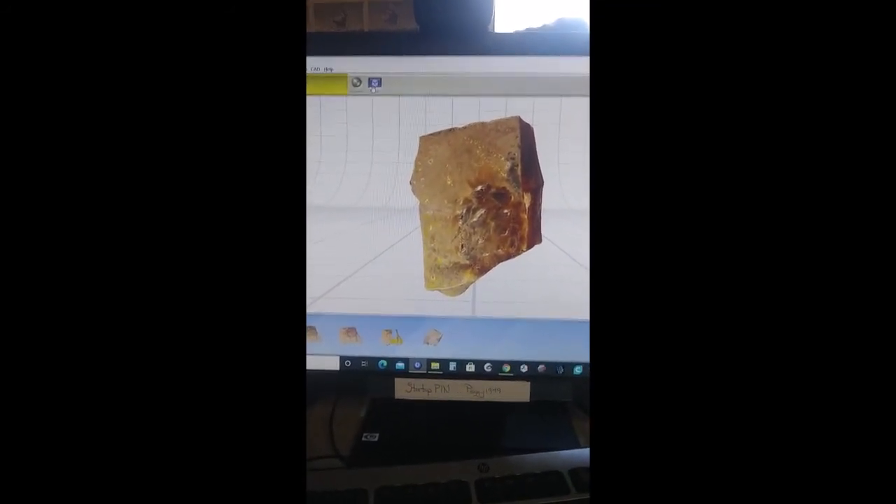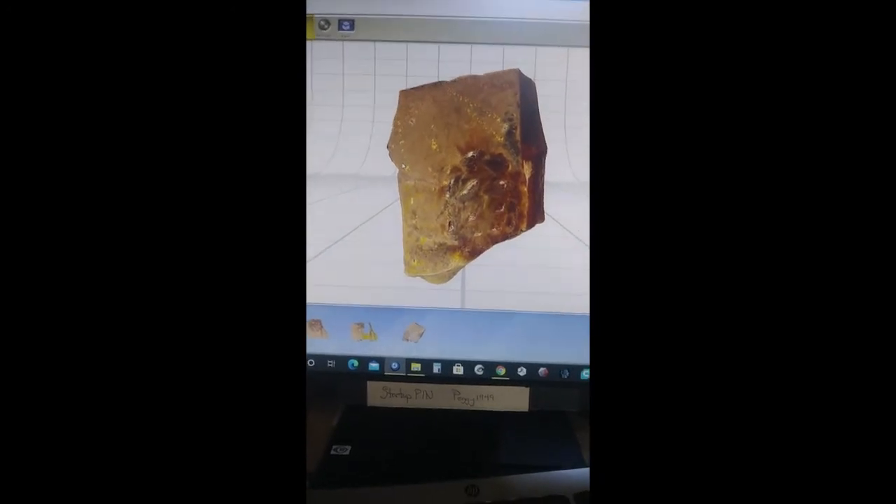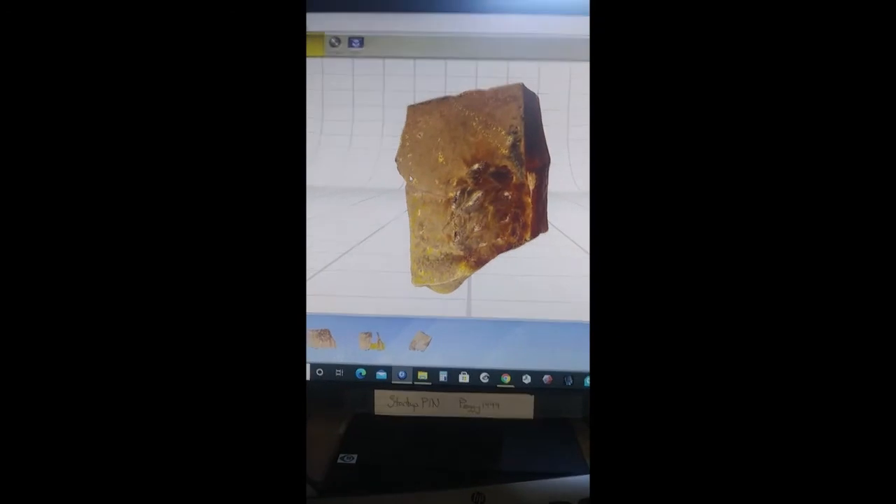I have found that if you just fuse it once, you end up with a lot of errors in the mesh. And other programs have problems with all those errors.